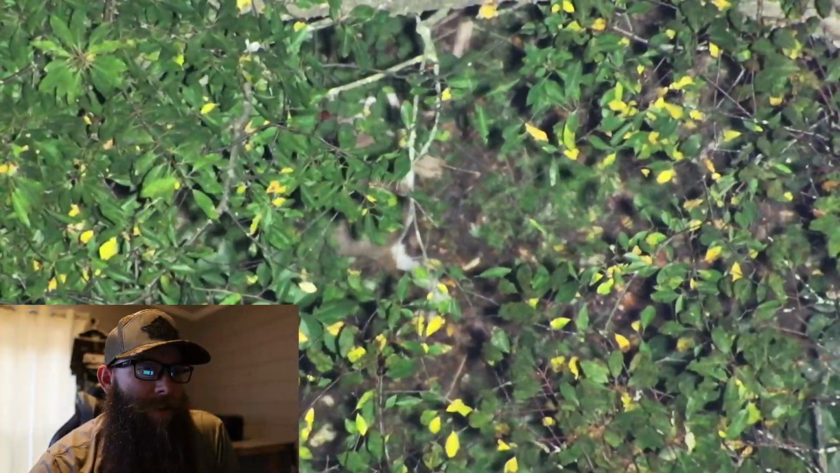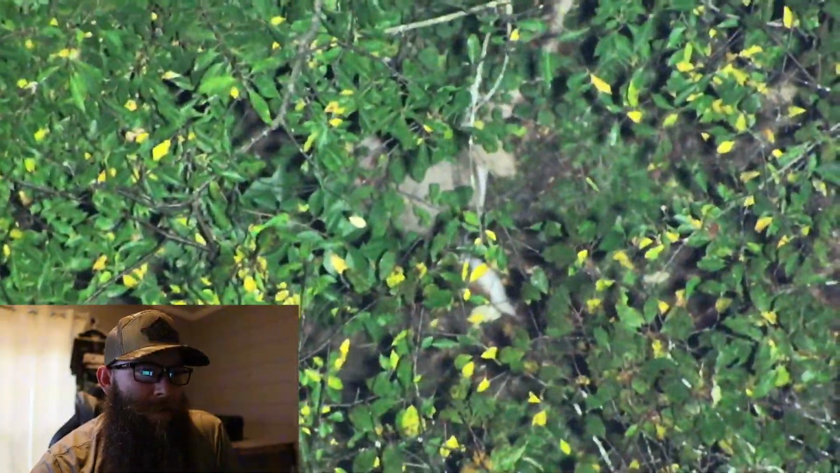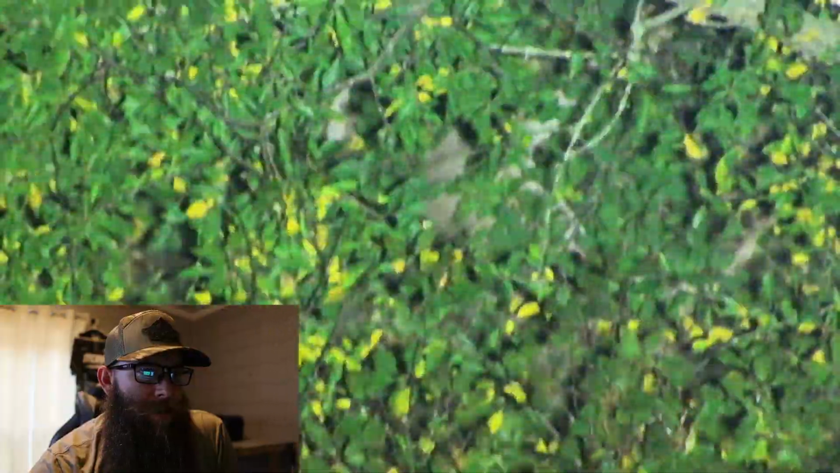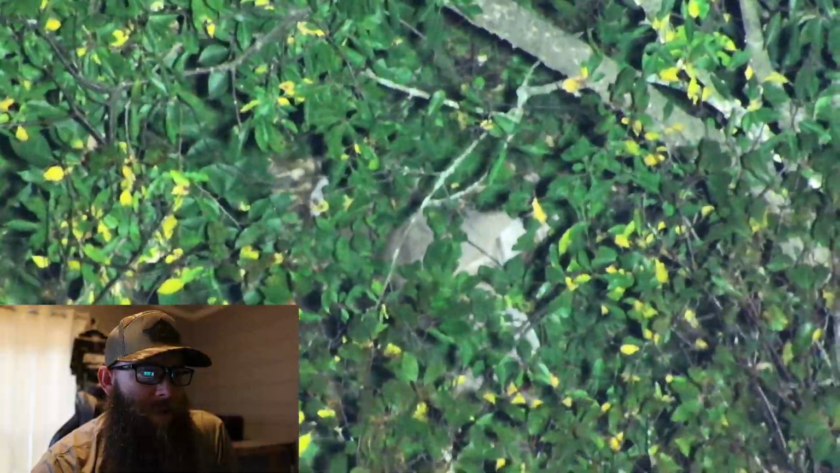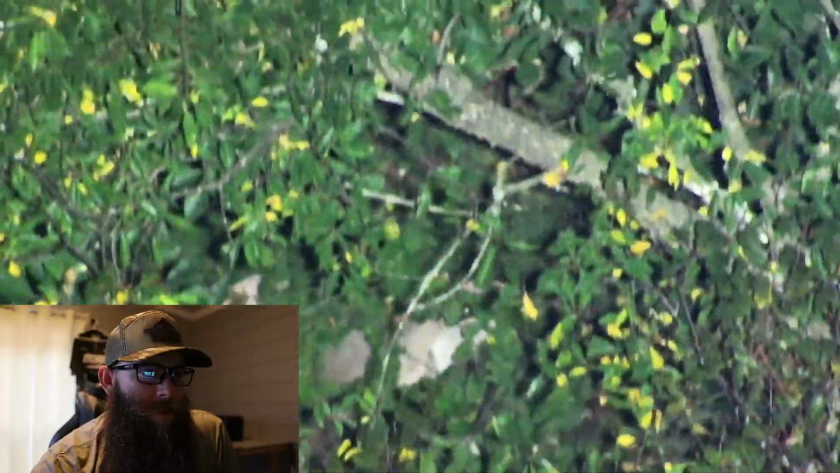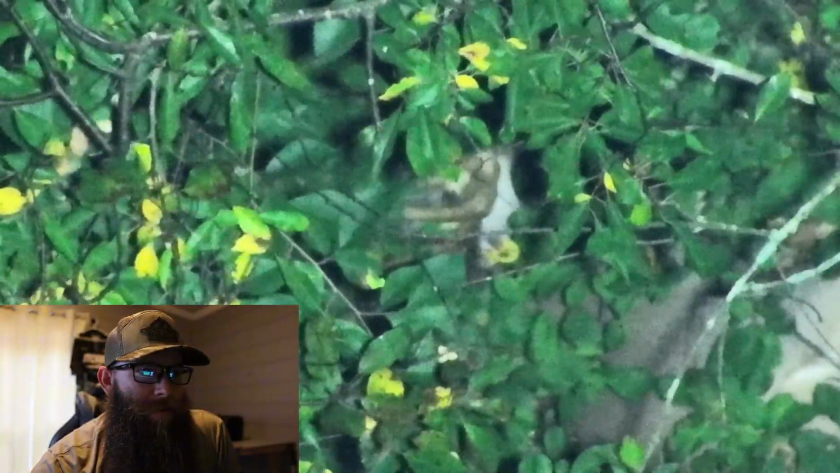So right there you can see the tail sticking out, which is a good sign. And you can kind of see some blood up there too. And then right here, as I come down, you'll start to see the rack right there on the left side. You can kind of see. Right, there you go.